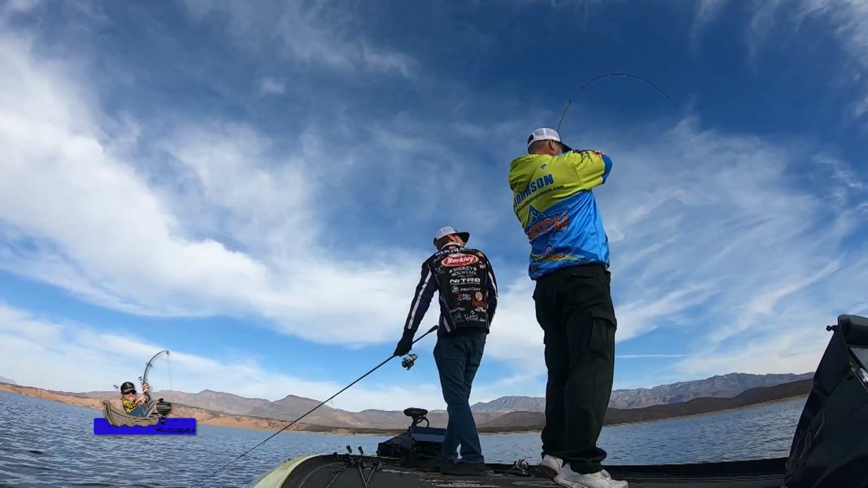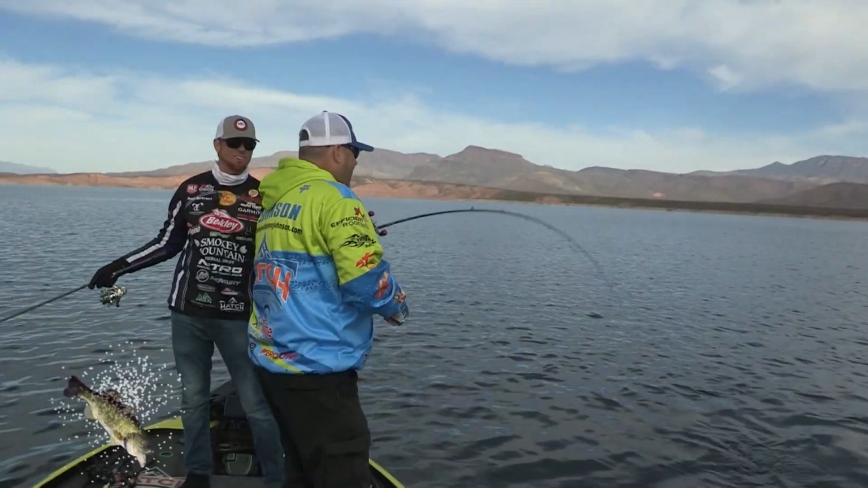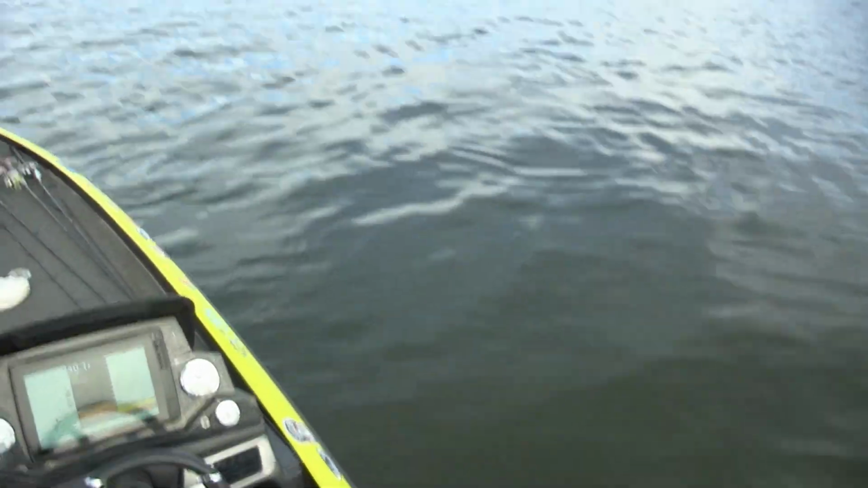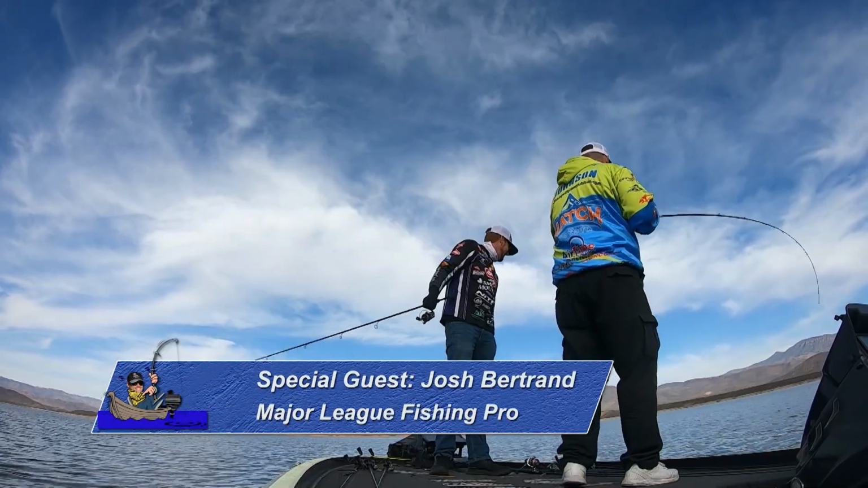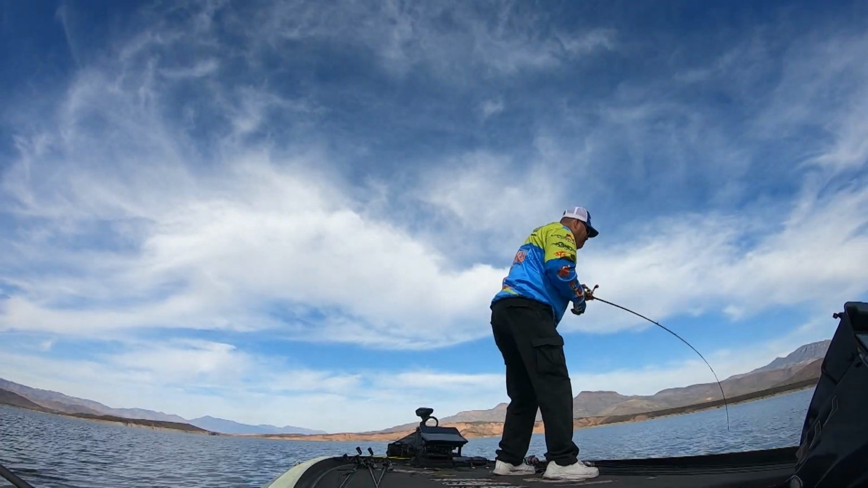Oh, well, let me get. Oh my gosh, dude. What is that? I don't know. It's pretty good size, whatever it is. I'm gonna try to get it out of here, dude. Oh, that's just a good bass. That's a good bass right there, son. That's a good bass.